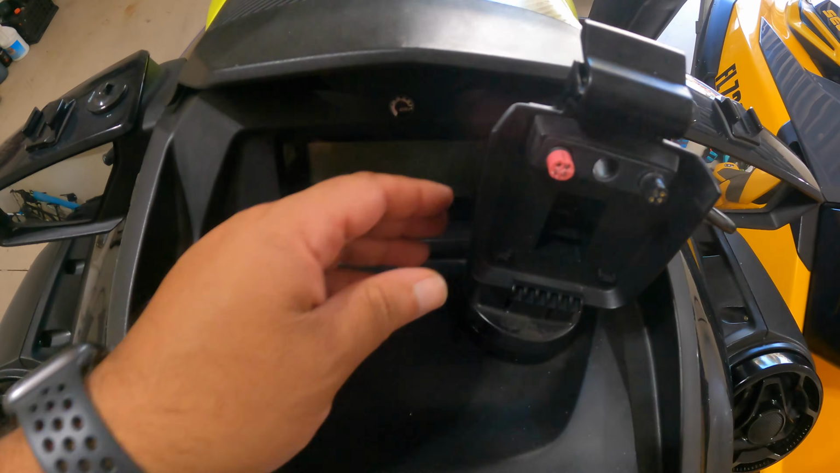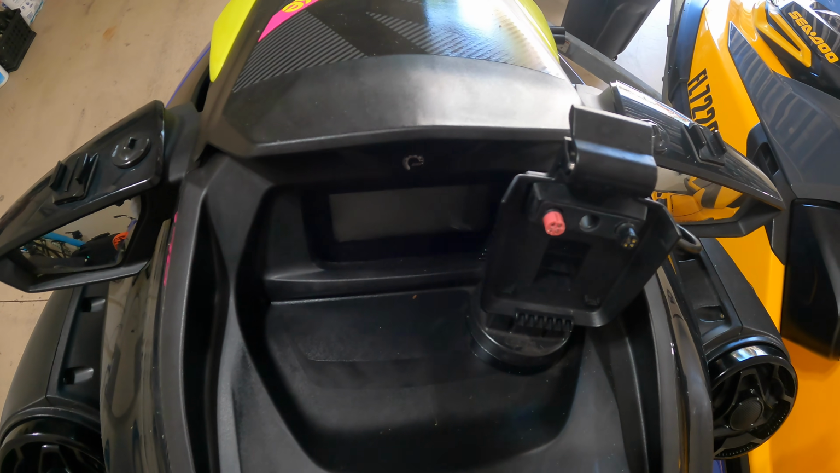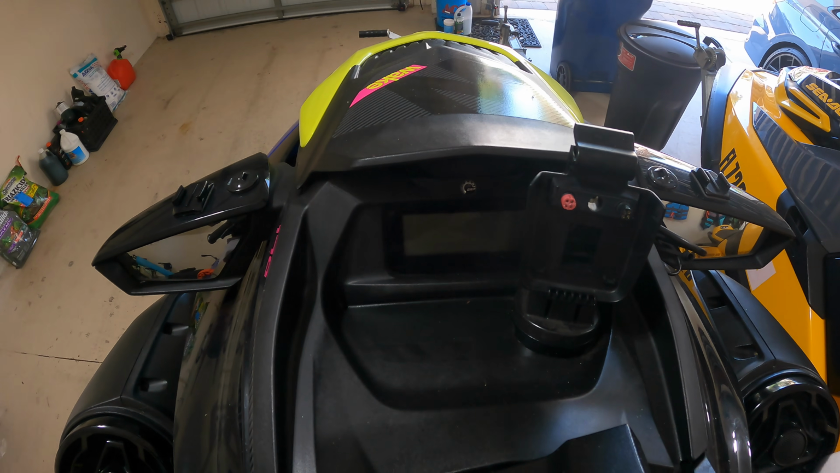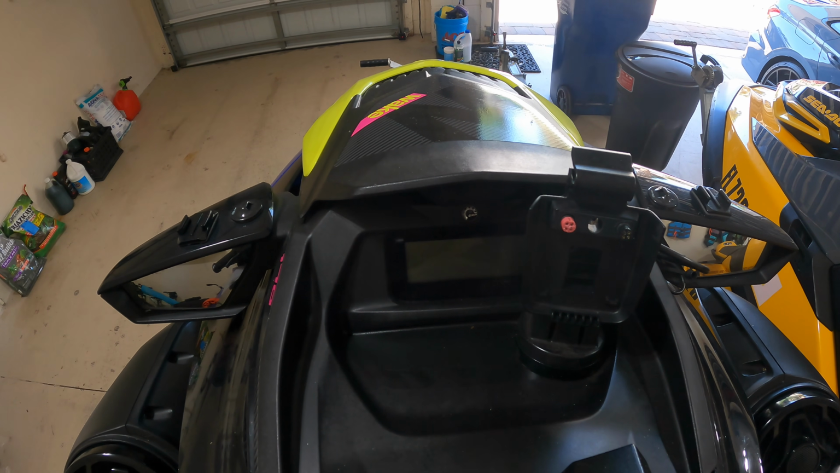So in terms of mounting, as you guys can see, we just went ahead and we screwed down the original base that came with the Garmin into the ski. It does appear that it's a little bit in the way here, but we don't have any issues reading our speedometer, our fuel gauge, etc. So you can still get to it.